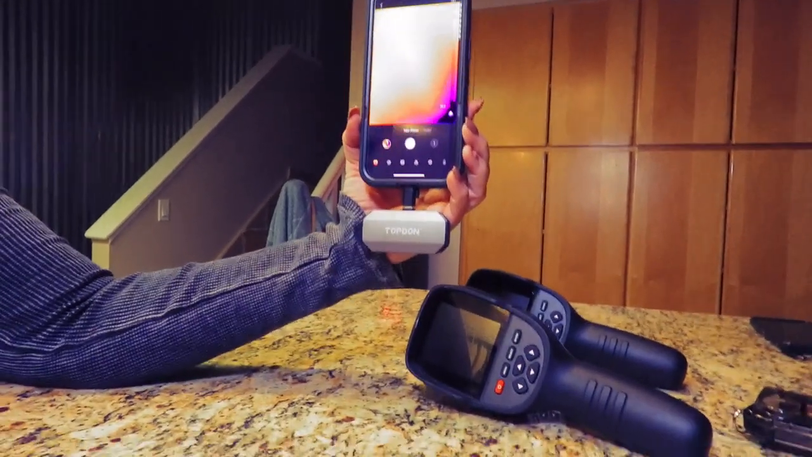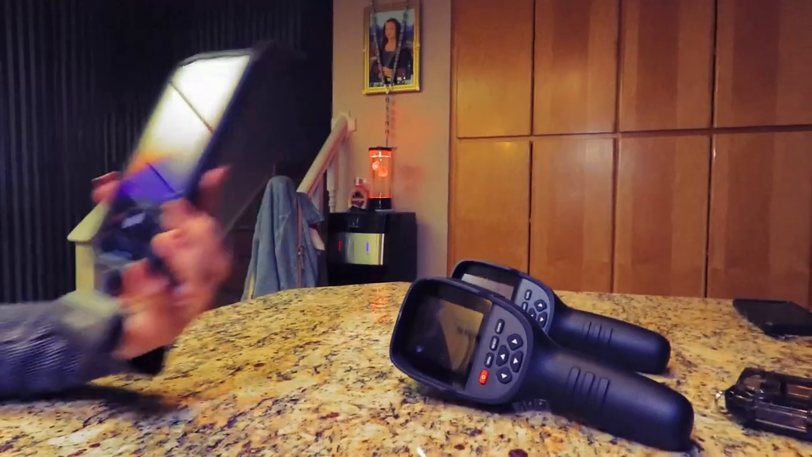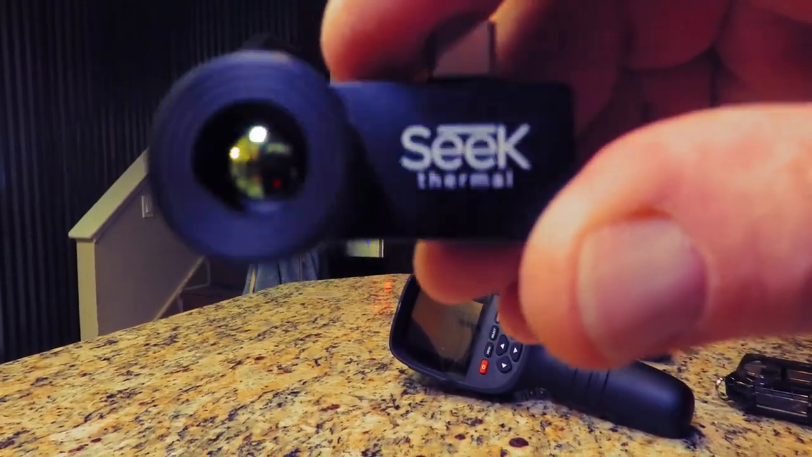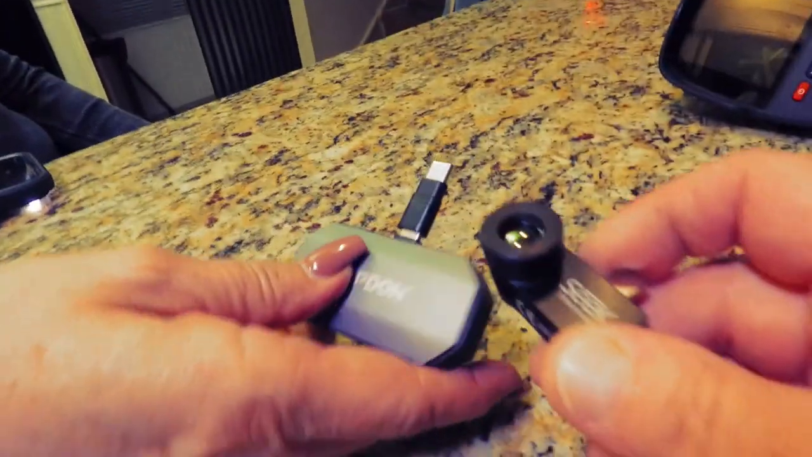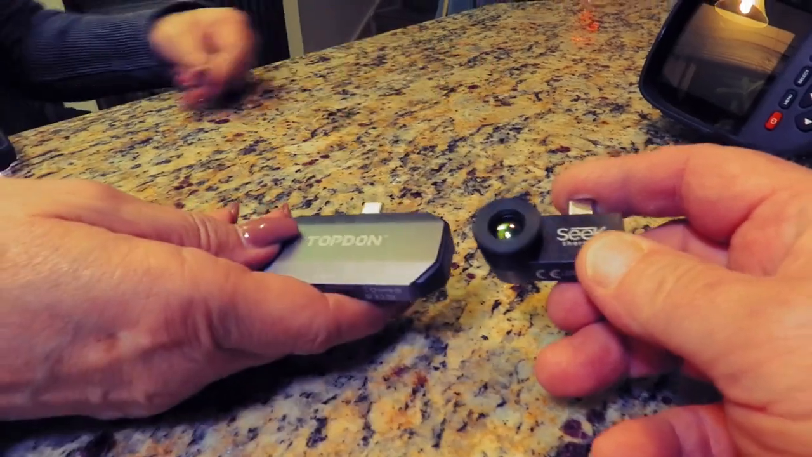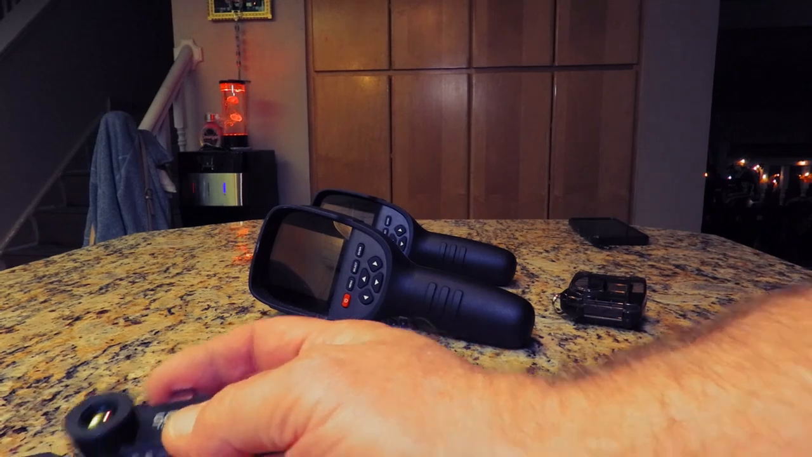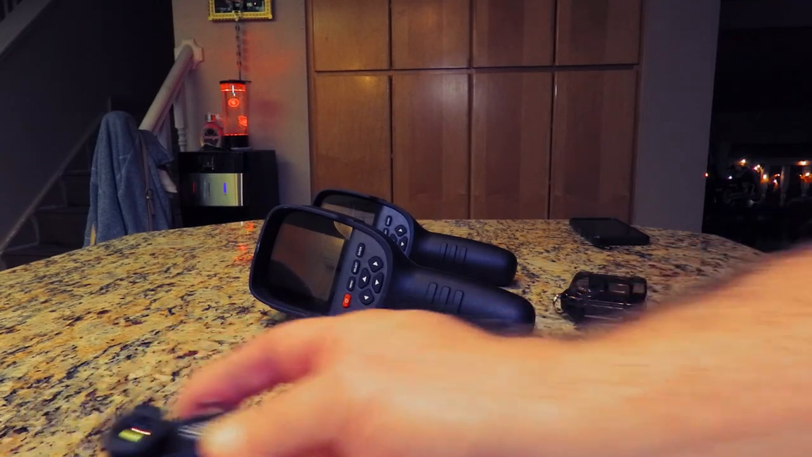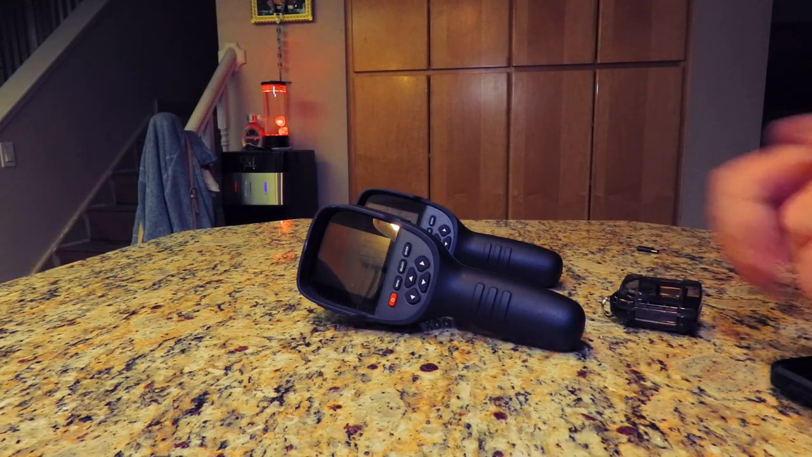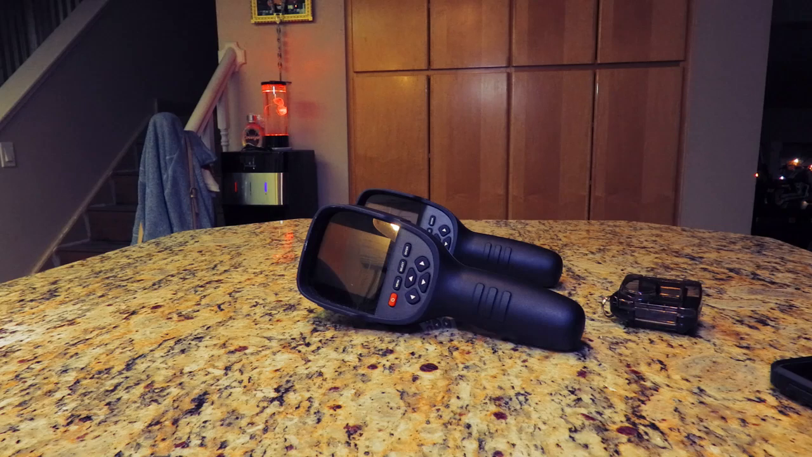But that's cool. I'm going to show you now the other one that runs on my Android. That's the little Seek Thermal unit, which is a little smaller than the Top Dawn. Let's see them side by side there. They're both teeny, right? Compared to that big thermal unit. And then this is the side with my camera. The Seek Thermal is very similar. On my camera, I have to use the extension as well.